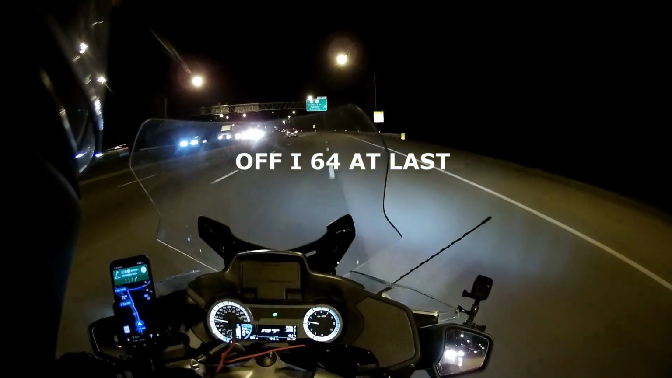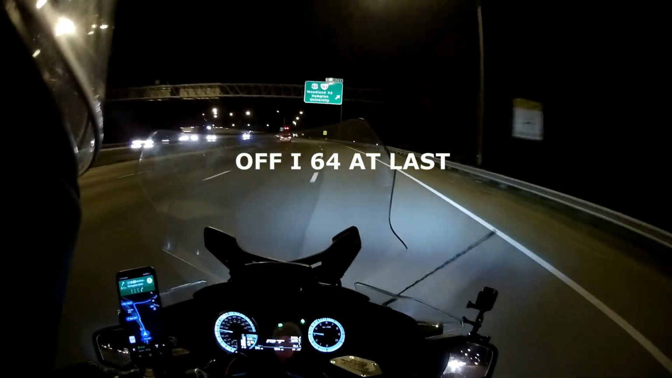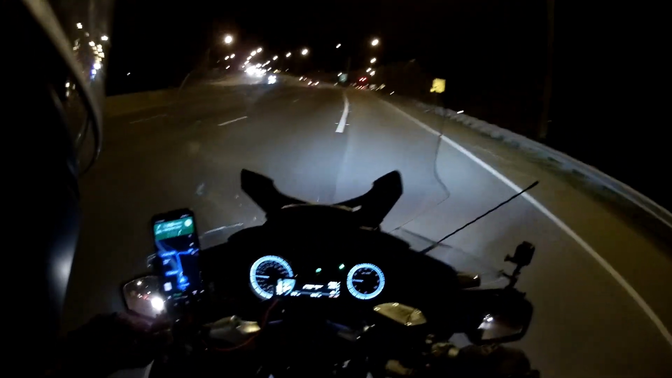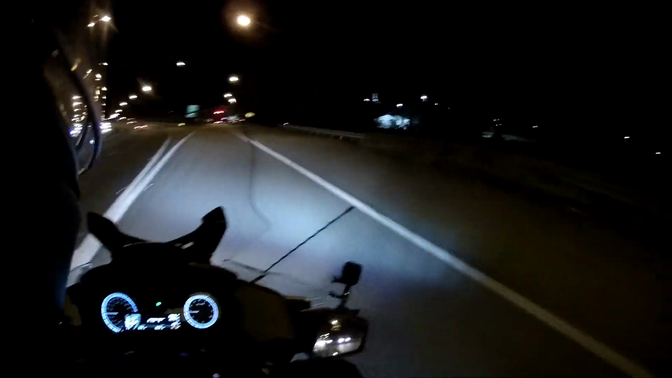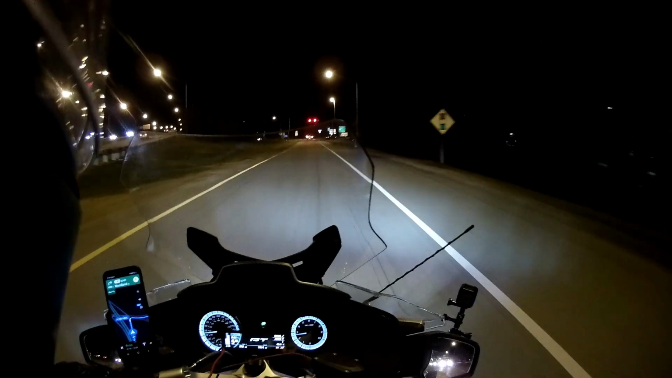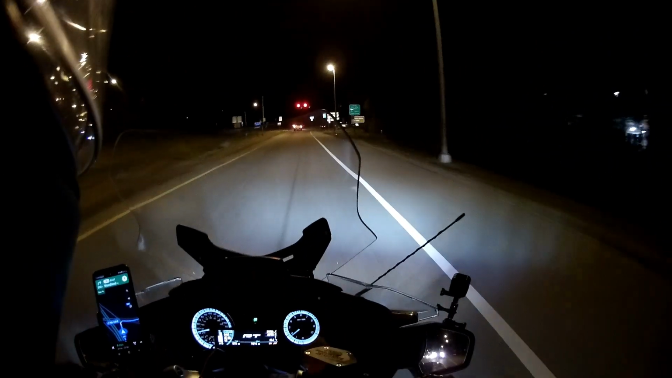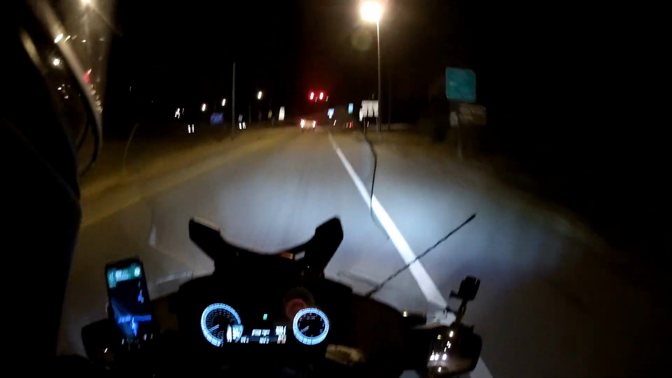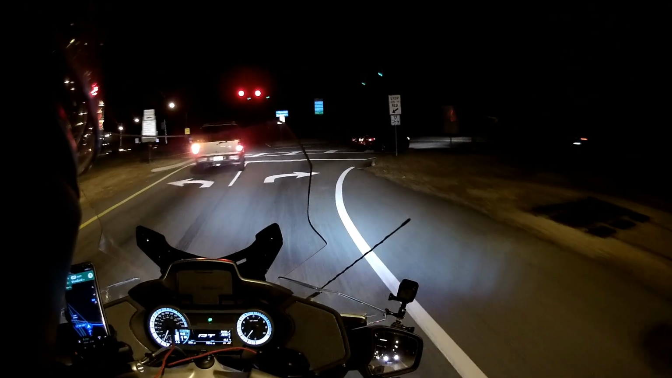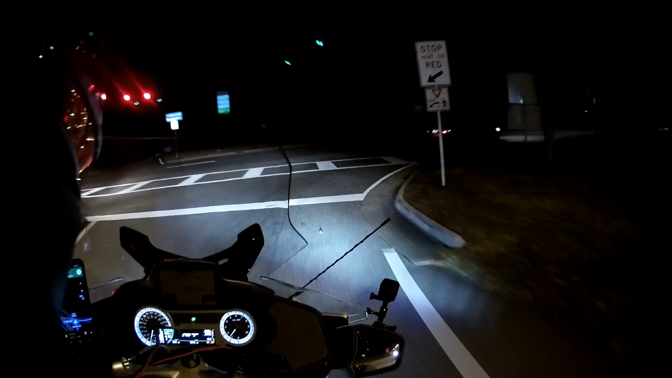This is where I get off of I-64. I believe it leads to Woodland Lane, or Woodland something or other, and I'm almost home. And then I have to turn right here at the end, and then I'm going to be home in a few minutes. And just after where I turn here is where I'm going to end this video.